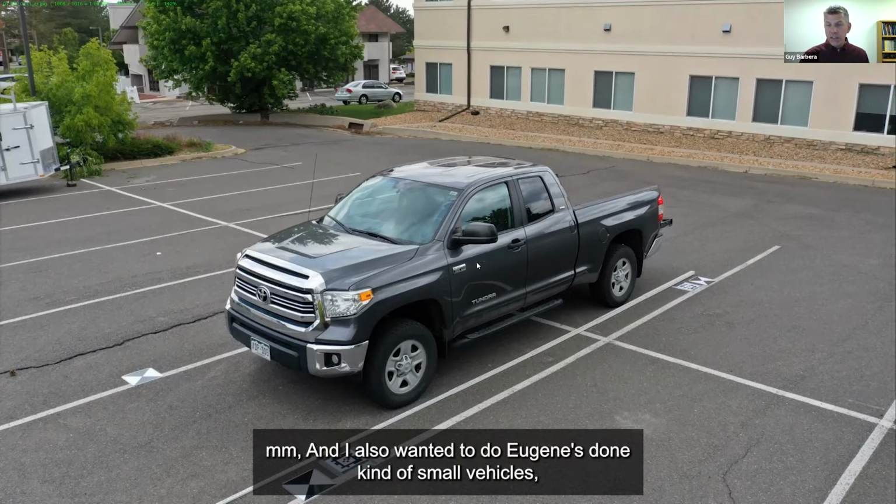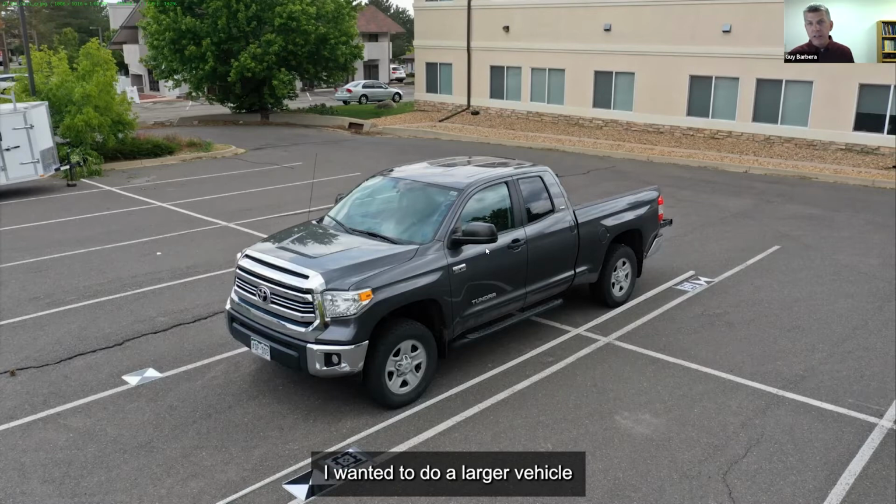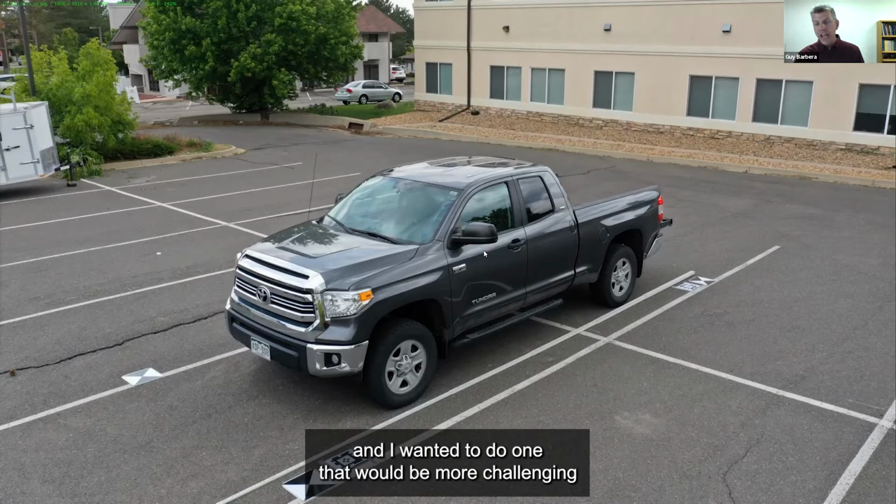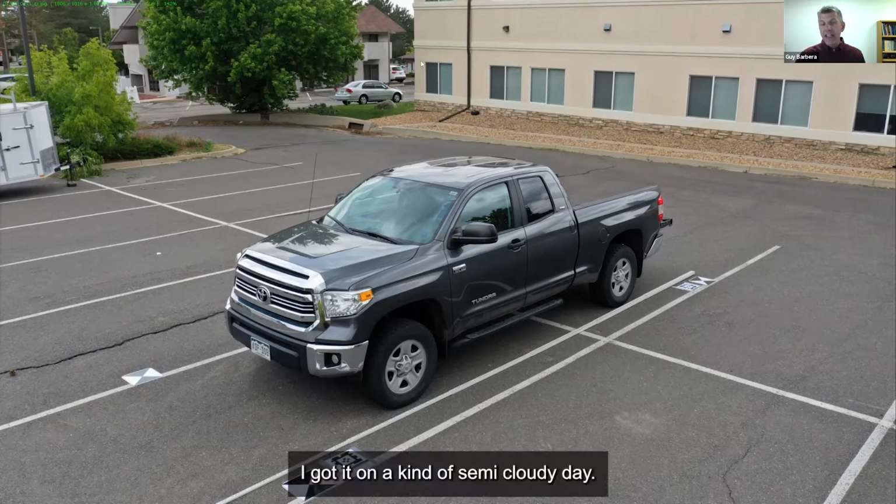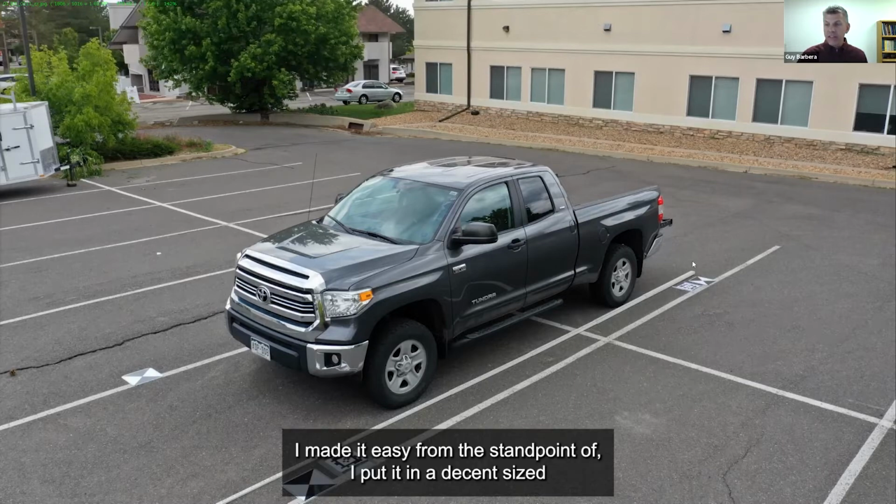And I also wanted to do, Eugene's done kind of small vehicles. I wanted to do a larger vehicle. And I wanted to do one that would be more challenging because it's not black, but it is a dark gray. I got it on a kind of semi-cloudy day, so the amount of sunshine varied. I made it easy from the standpoint of I put it in a decent sized parking lot with nothing else around it, so I could get around it.